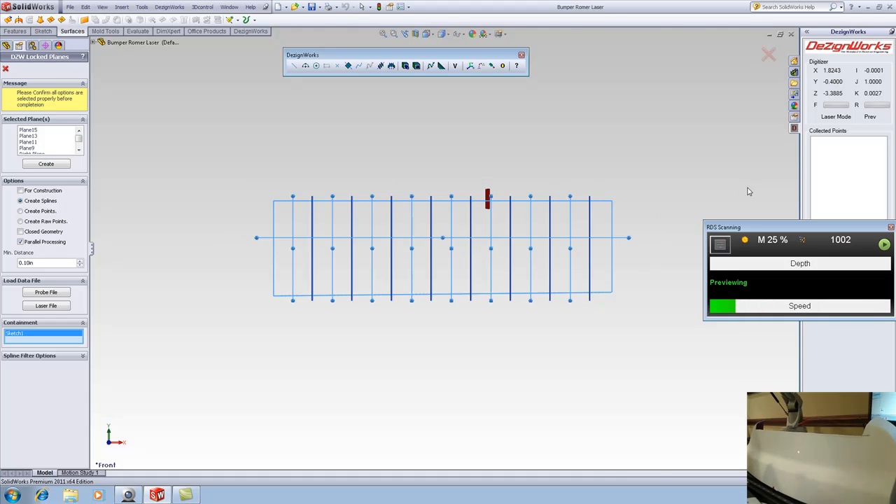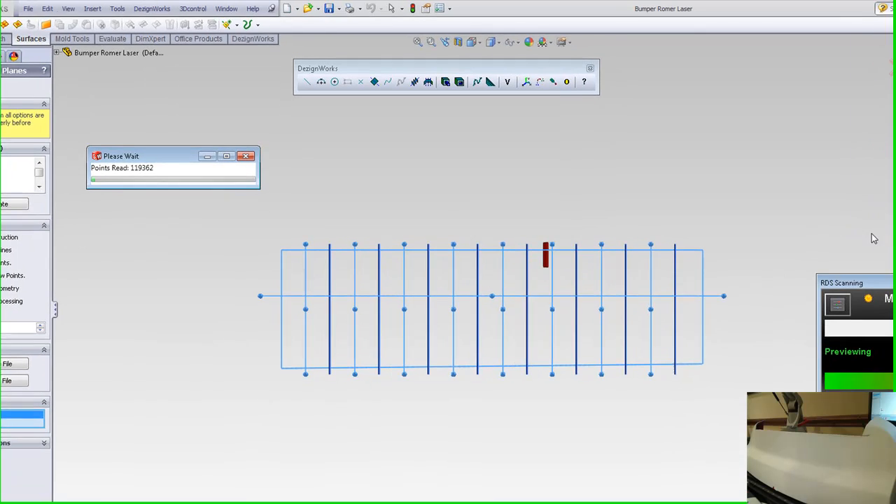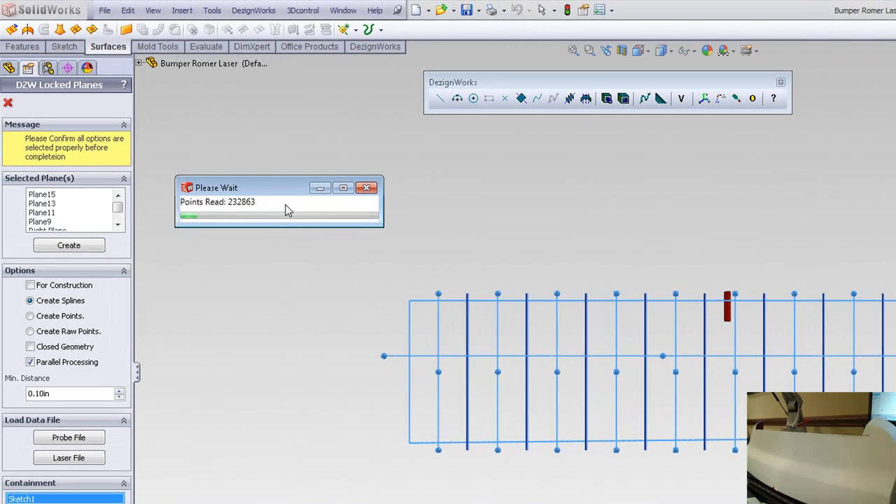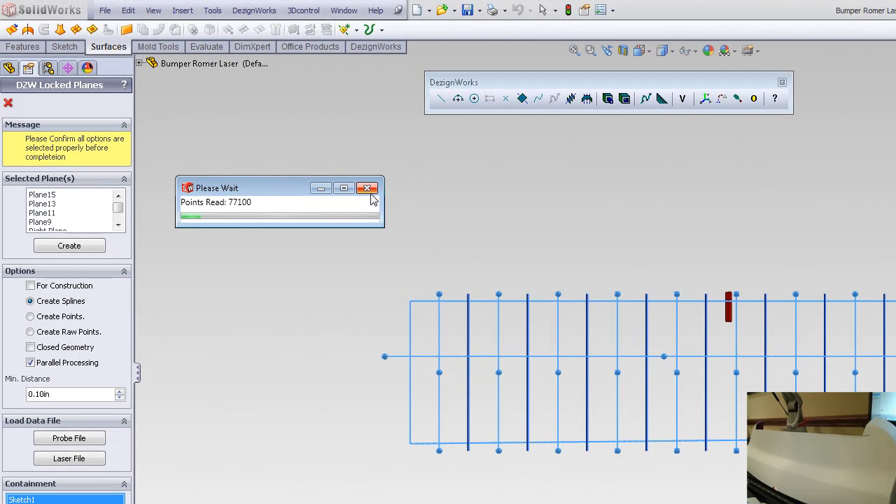So we go ahead, we're going to create it. And notice Dezignworks will give you some feedback. Yes, it's processing points really fast. So notice this table here. In the event you need to stop it, you could actually stop. But watch this data count, the way it processes and how fast.